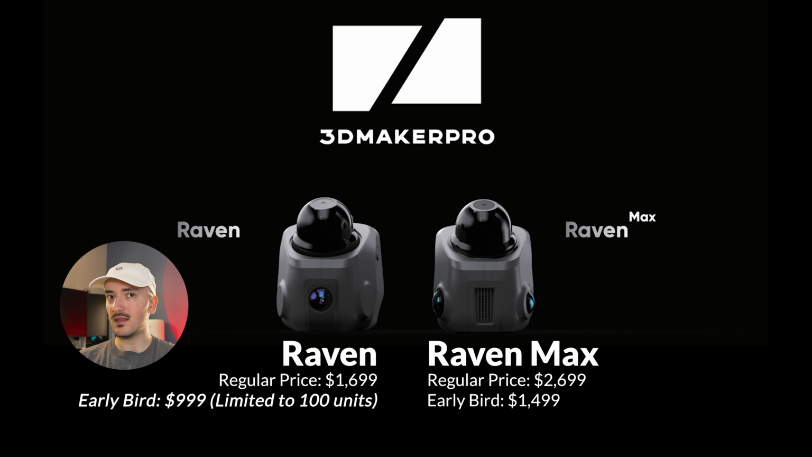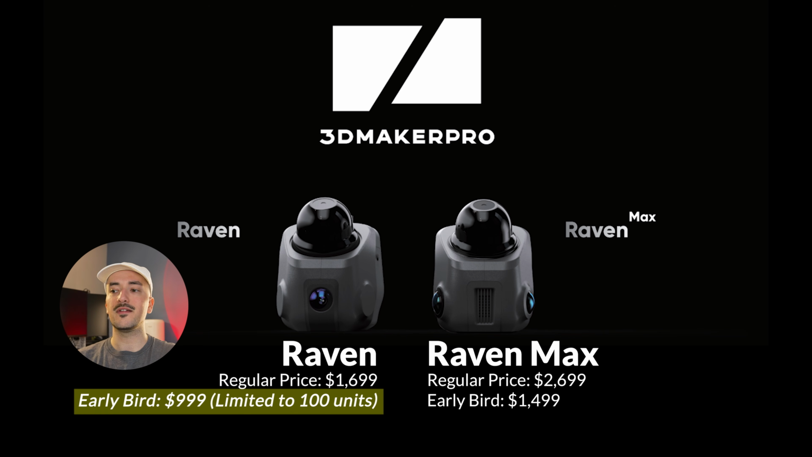But the standout thing about this pricing is the early bird offer for the base model, which is only $9.99. I can't believe that this scanner costs less than a new iPhone.